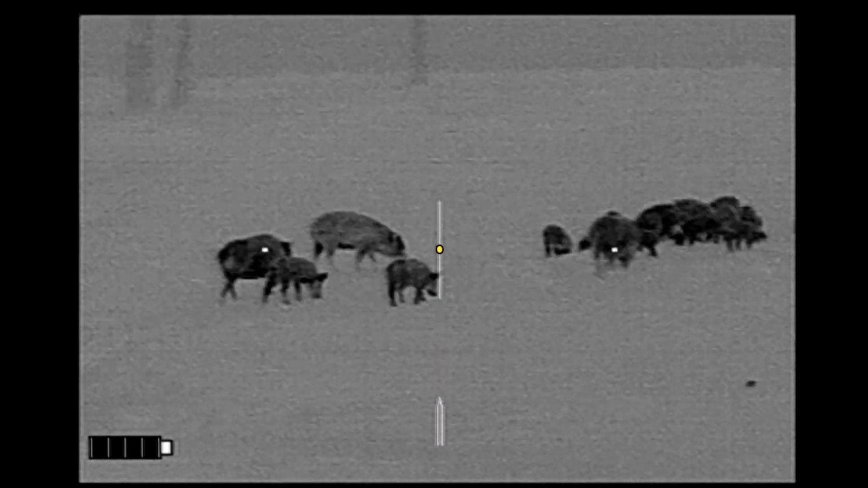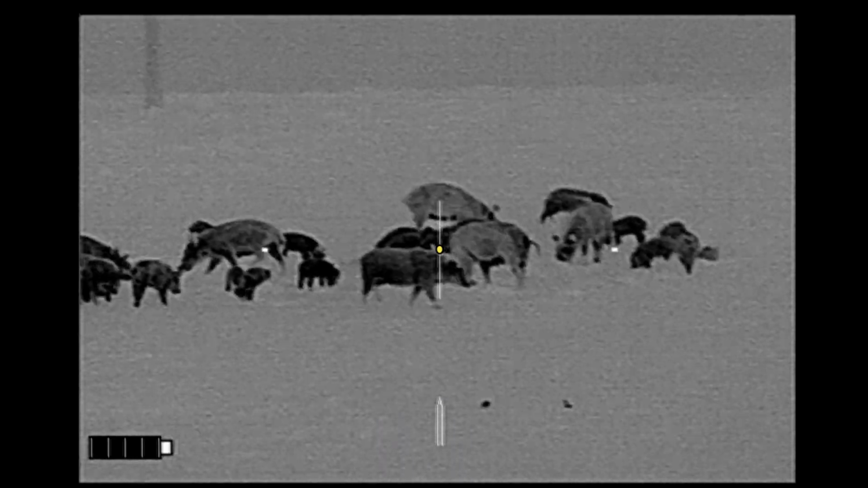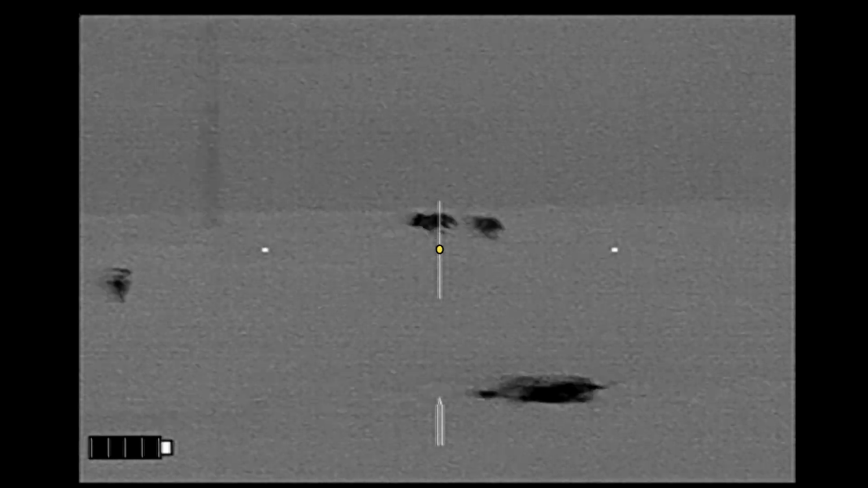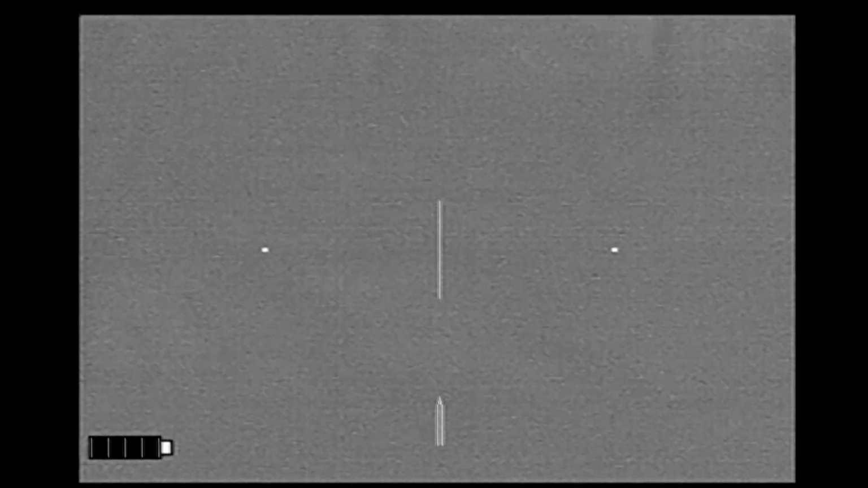This ammo has worked well enough for me previously, but the bullets do not penetrate all that deeply, and that's going to be a critical factor coming up right here. The second shot is low, and the third shot actually hits a tree branch. And I've got one sow down, and I'll let the others run over the ridge. She's doing her curly shuffle.